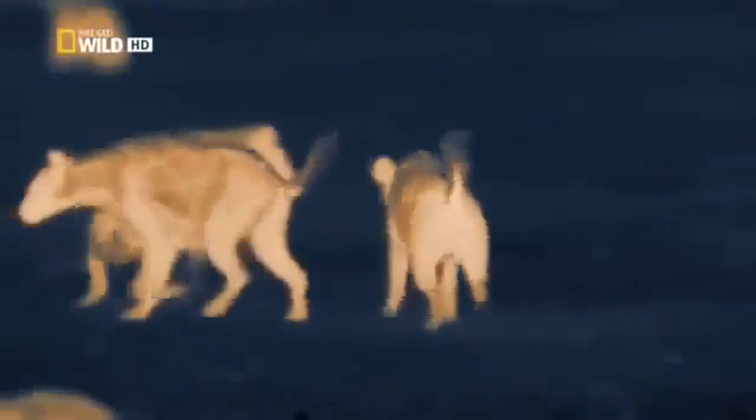One of the mothers sees a chance to give the cubs some crucial experience. The wildebeest is too tired to flee. But the cubs are slow on the uptake. Their mother still has to grab the wildebeest. At last, the most adventurous cub takes hold.